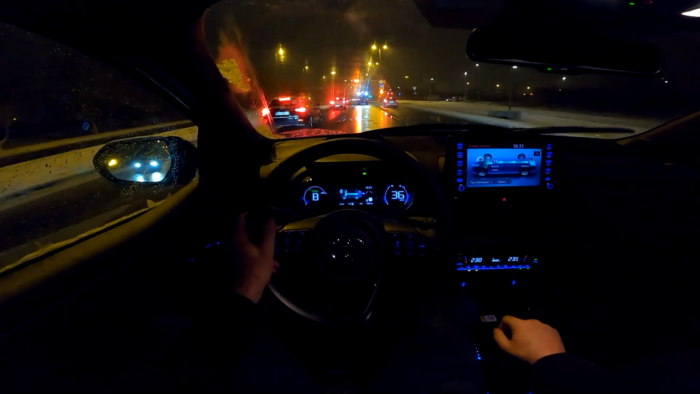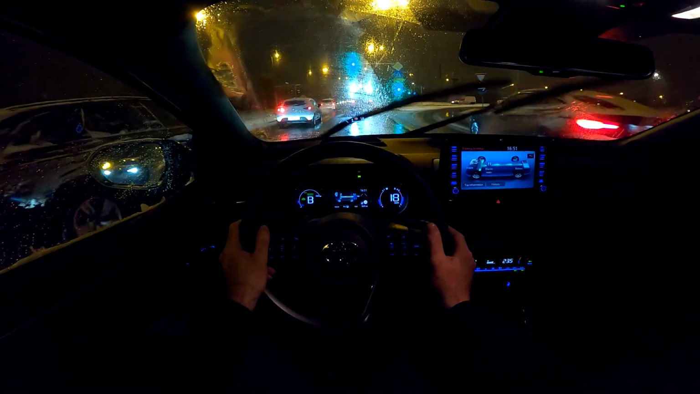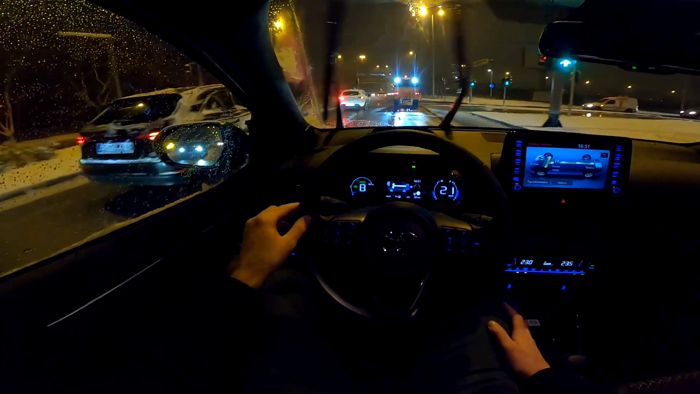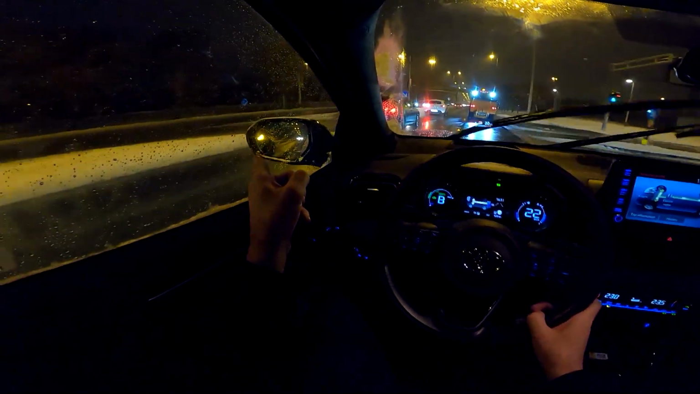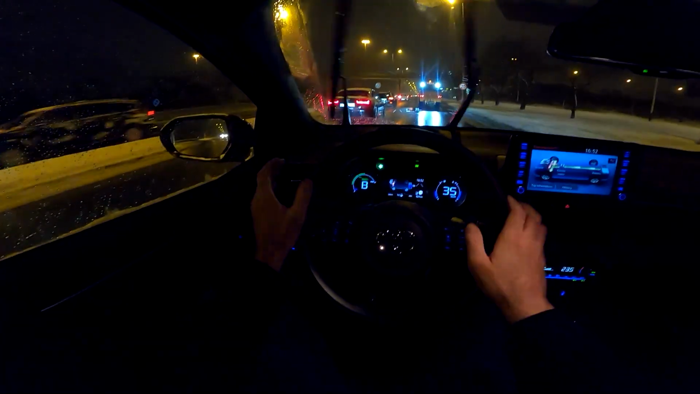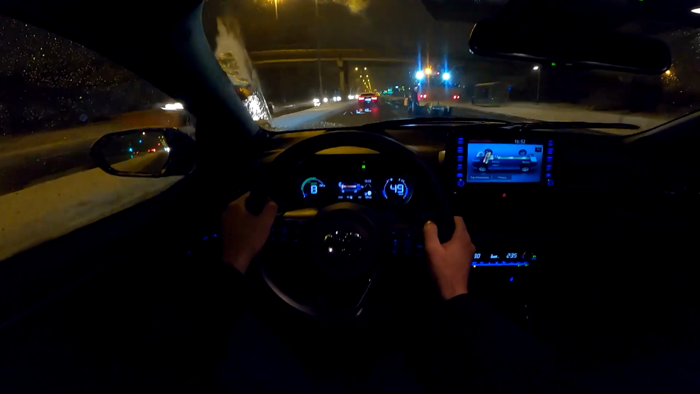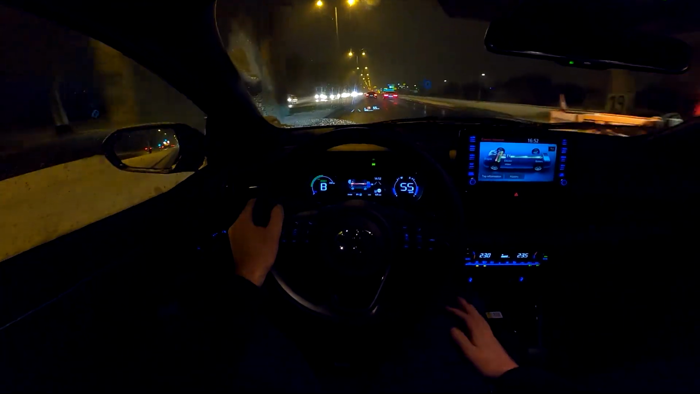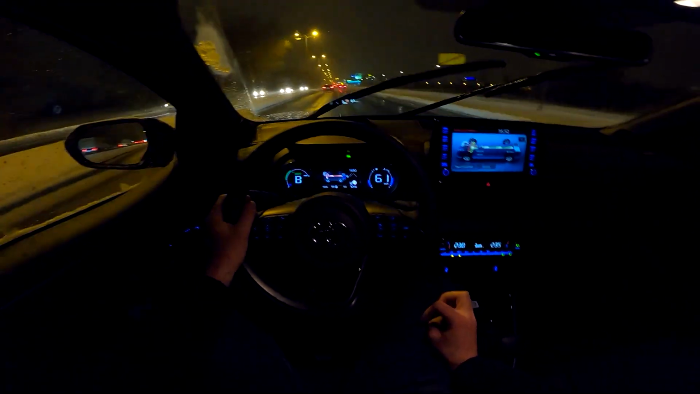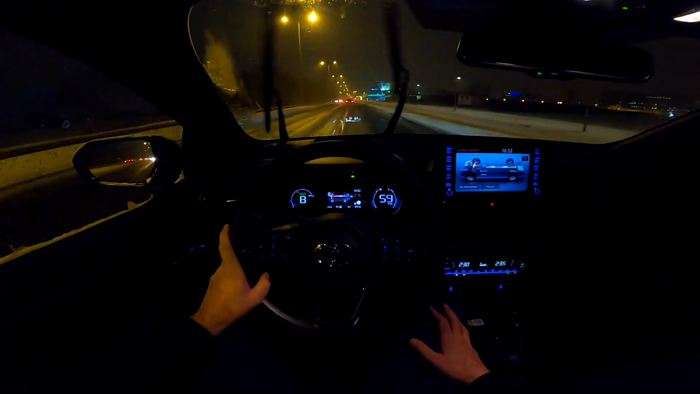And as you can see, we do have the snowy and icy roads in front of us, but that's okay. Also, you do have the blind spot monitor. You see, it's actually blinking when you turn on the indicator, so the car tells you, hey, you do have someone in your blind spot, don't do it. Here you can see the energy flow. Of course, now it is cold, we just started the drive, so the engine is on,